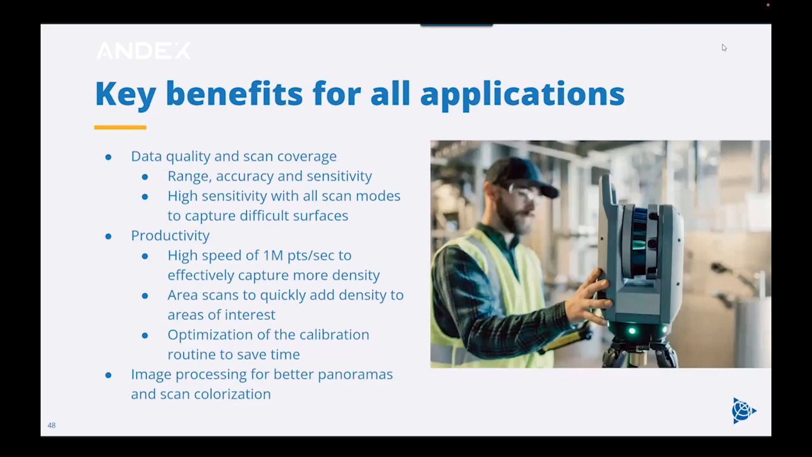Just wanted to start by highlighting some of the main features of the X9 that will benefit all of the applications that I will cover. The range, accuracy, and especially the sensitivity to capture the difficult surfaces even at high speed and long distance will improve the data quality and scan coverage. You will also have the productivity gains with the high speed to capture more dense scans and area scans more quickly, so that you can add density to points of interest. Plus, the optimization of the calibration routine will save more time in the field, and the advanced image processing will create better panorama and scan colorization results.